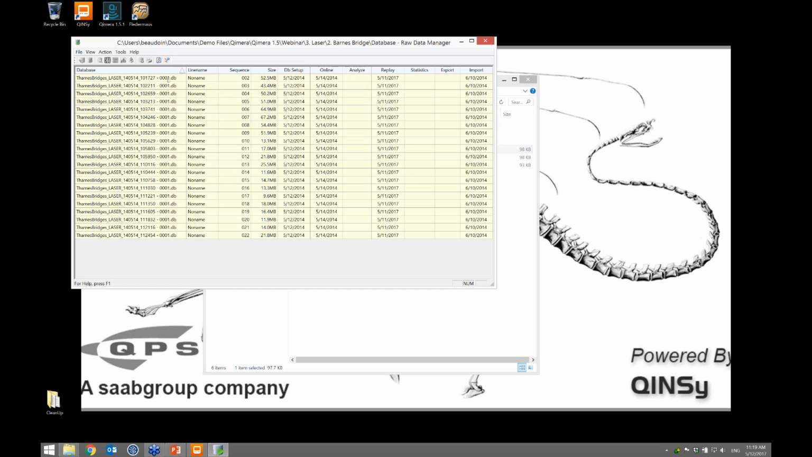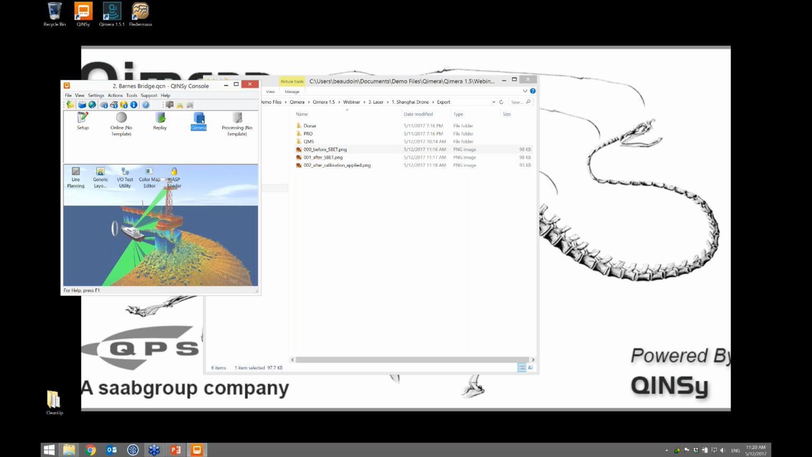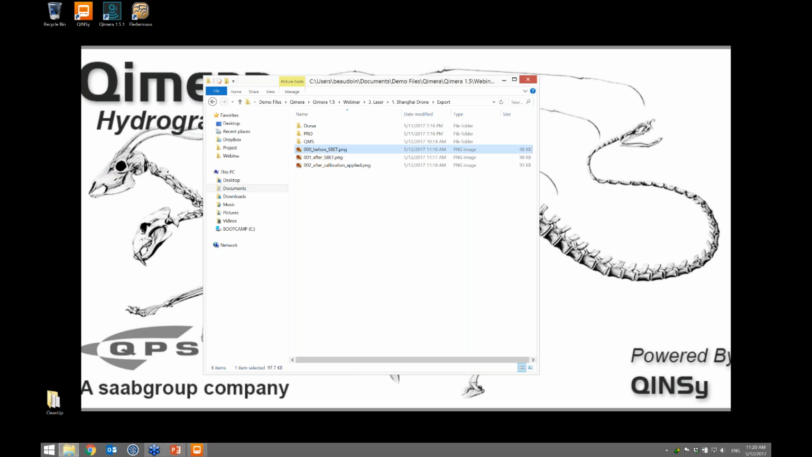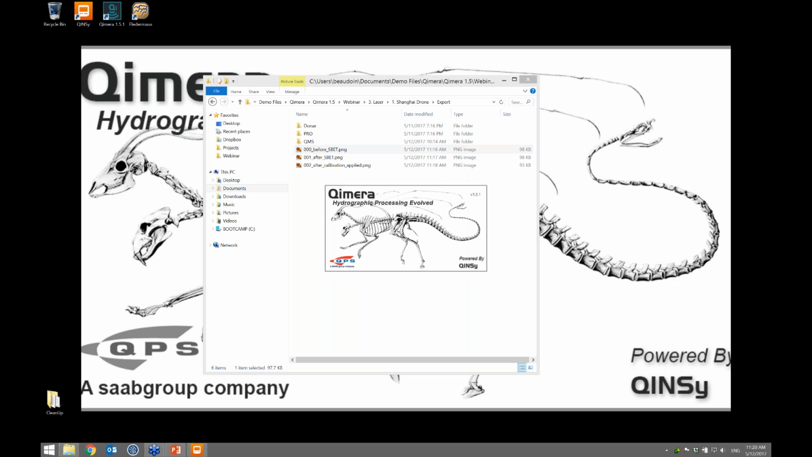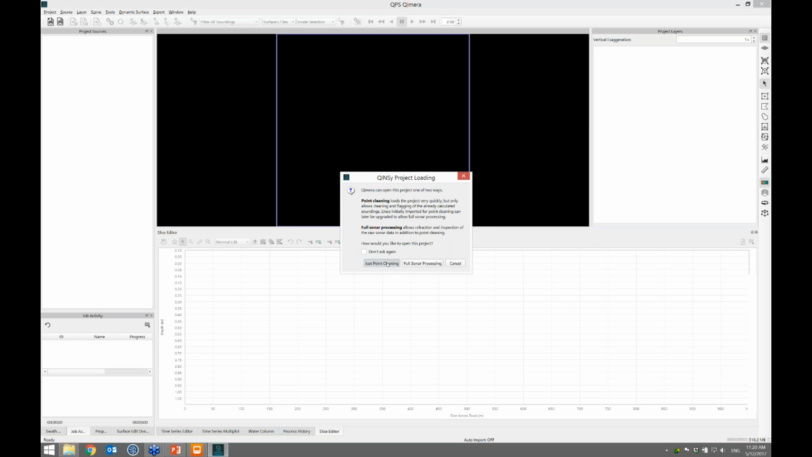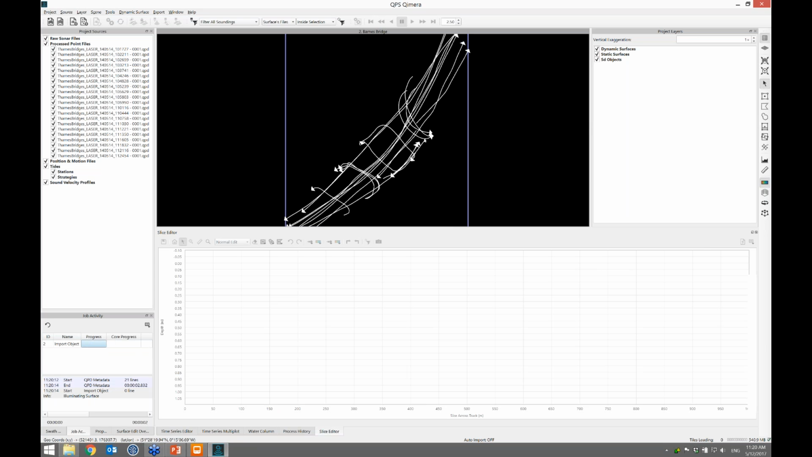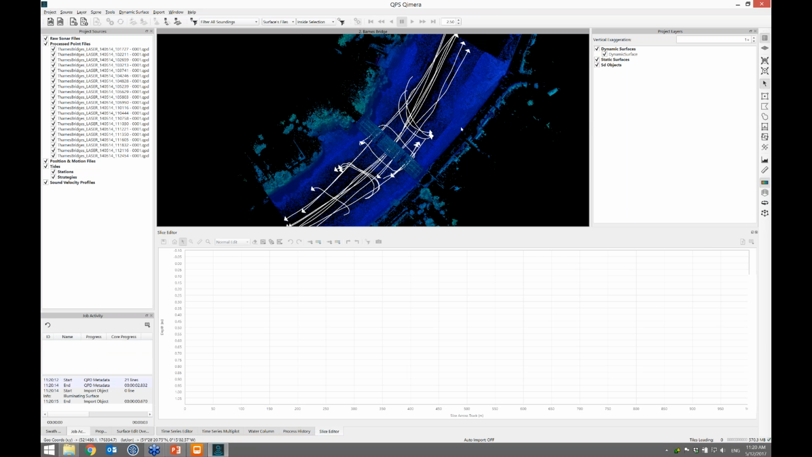Oh, I see. Okay. So this looks like maybe 20 DB files from Quincy. So I'll just load them in Quincy. And again, from Quincy, if you've got DB and a dynamic surface in your QPDs, you click on Qimera, and it immediately loads this project. I want to do just point cleaning. And so it scans through the QPDs, extracts the track lines very quickly, and there's the dynamic surface.